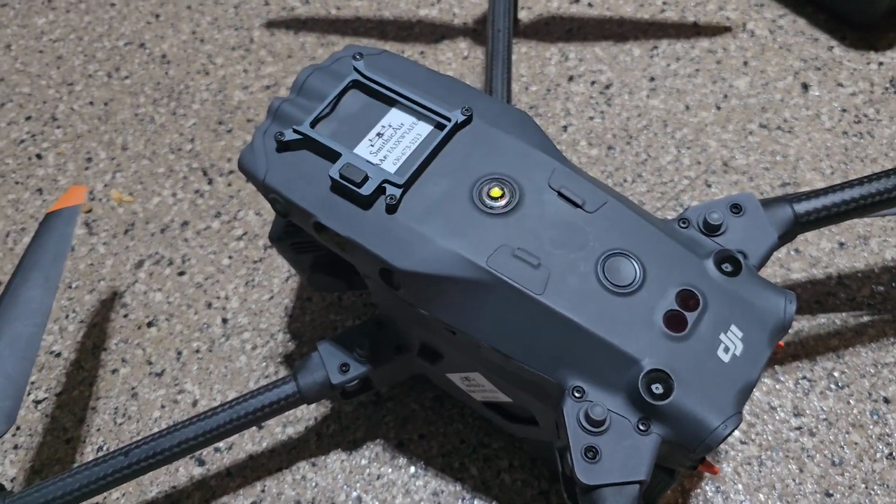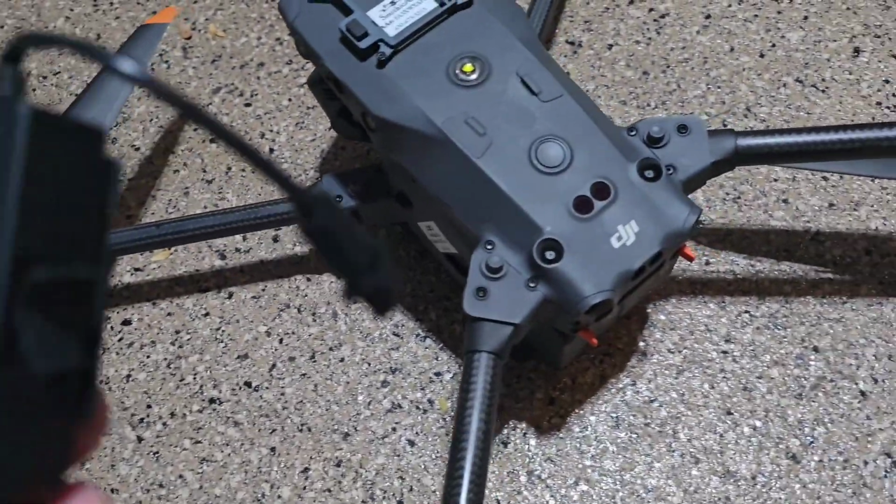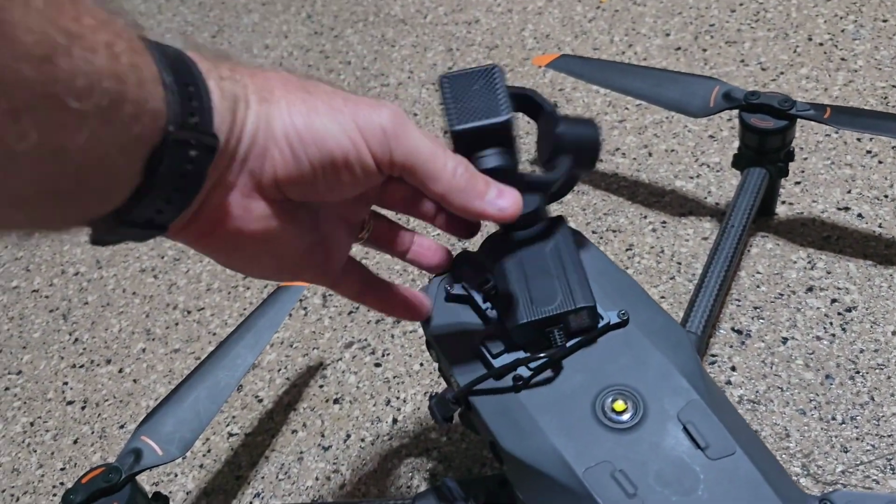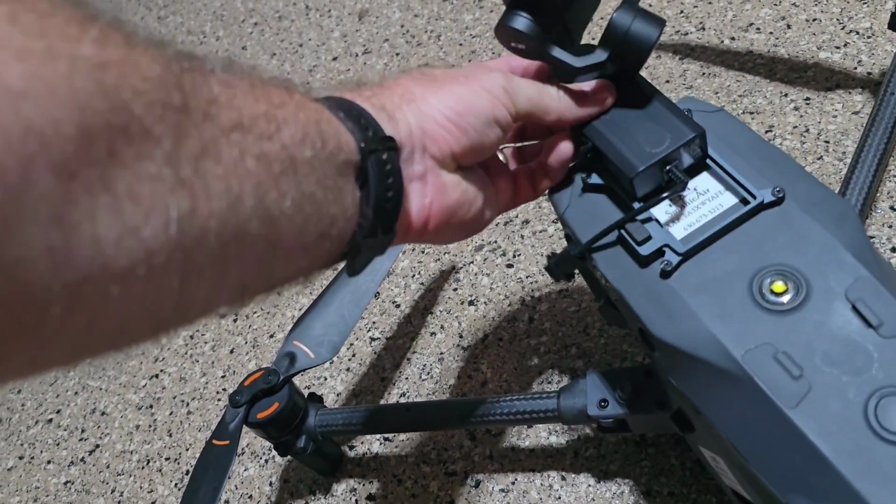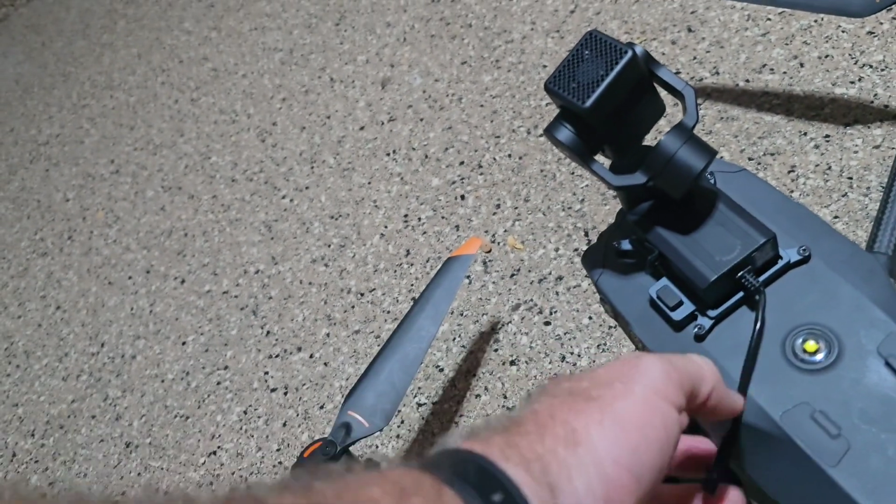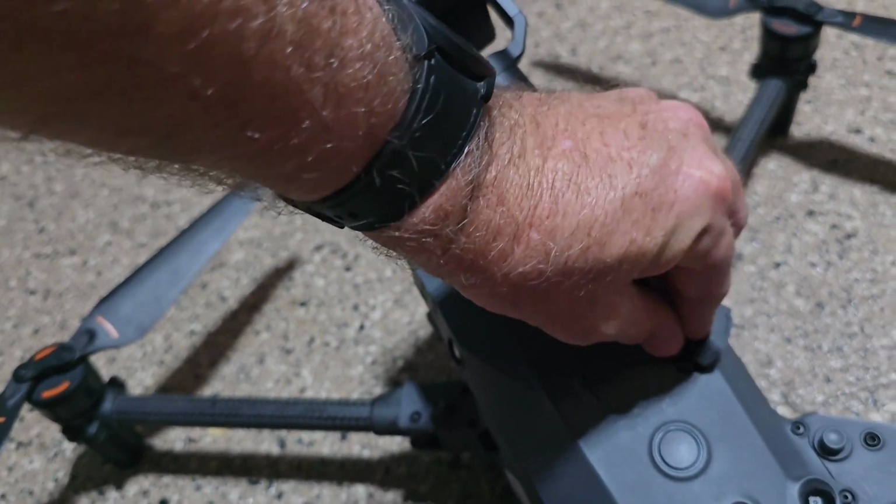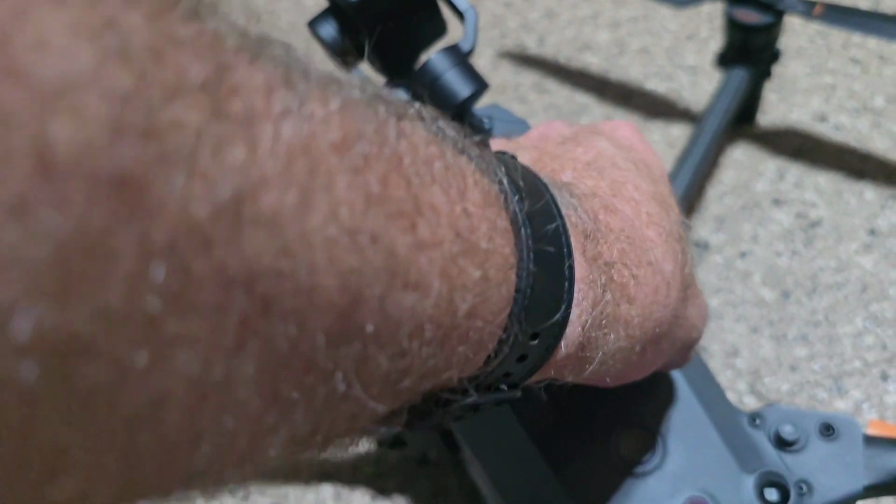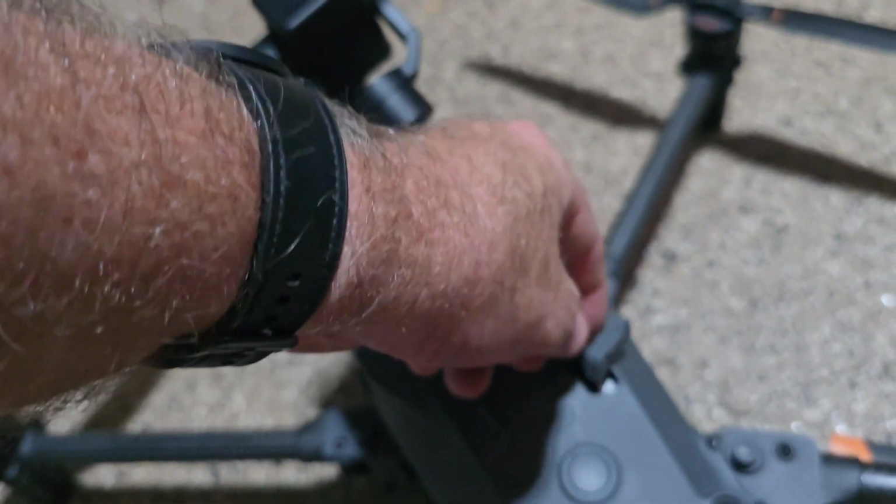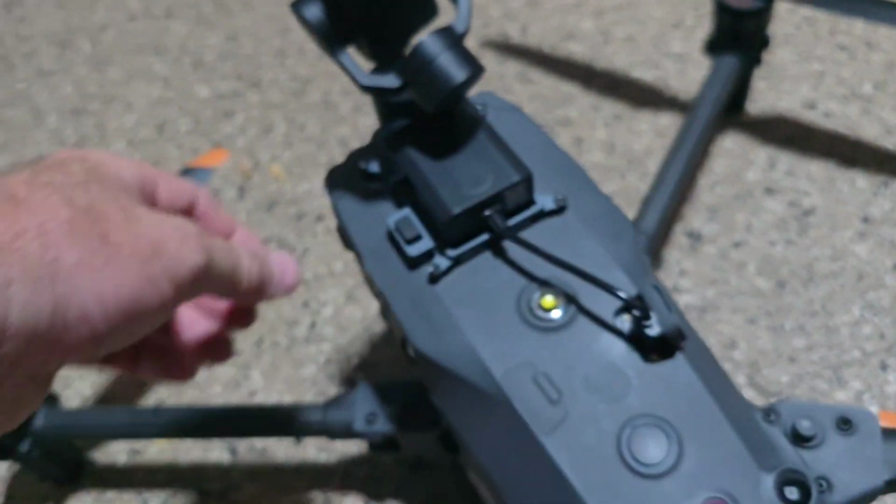So I've already done that. I've taken the one for the spotlight off and I've put the one for the other one on. Slide that into place. And then plug it in maybe, which I'm struggling to do with one hand. There we go.